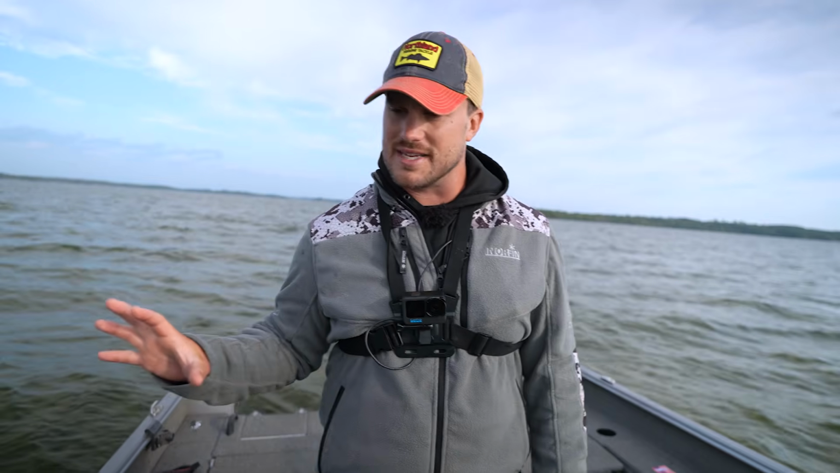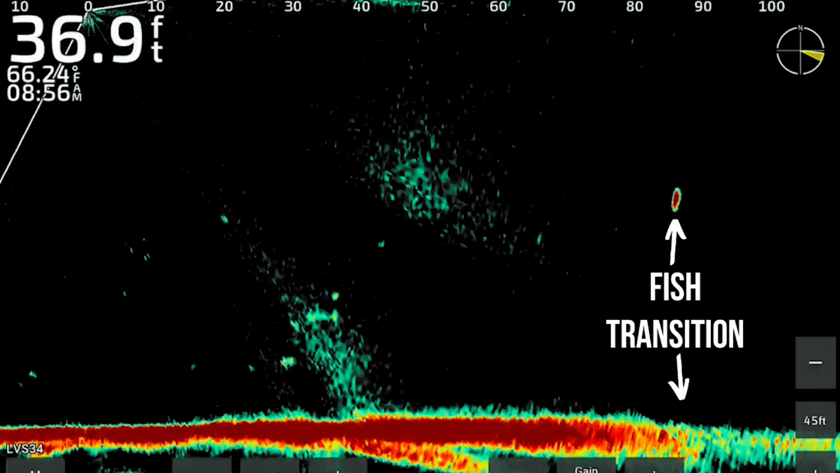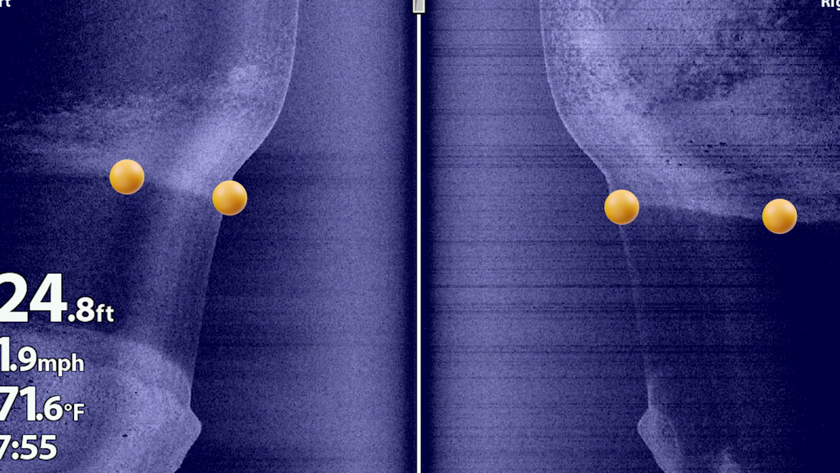I remember when I first got side imaging and started dialing in some of these hard to soft bottom transitions. You can see it so easily on your side imaging. Sometimes they'll be right on the transition closer to bottom, but like that one, it was relating to that transition while suspended off bottom. Depending on where these fish are, a lot of times I'll go along with my side imaging, see exactly where that transition is, put waypoints down, and get a line.